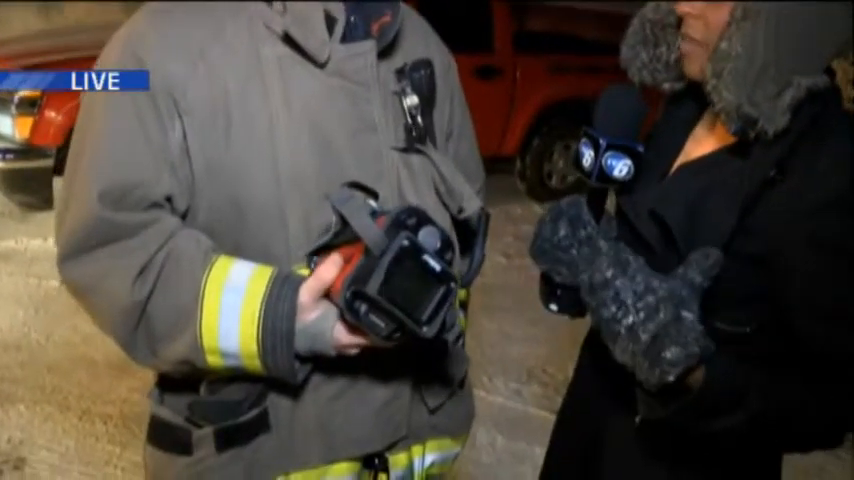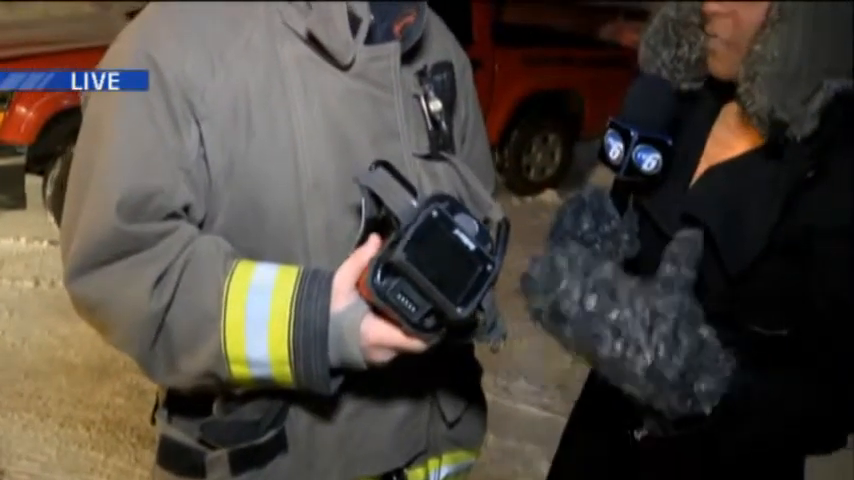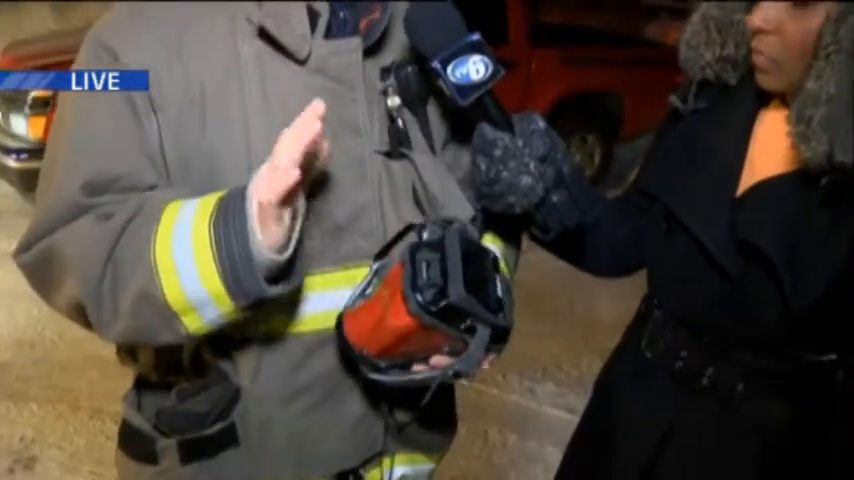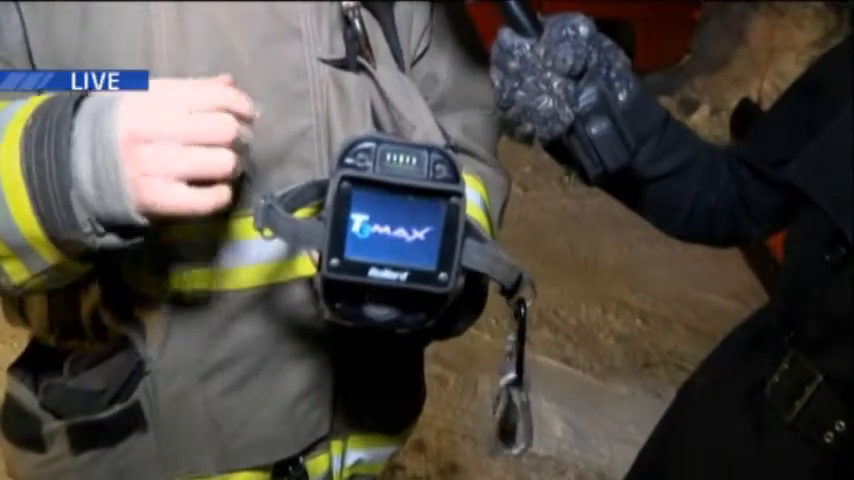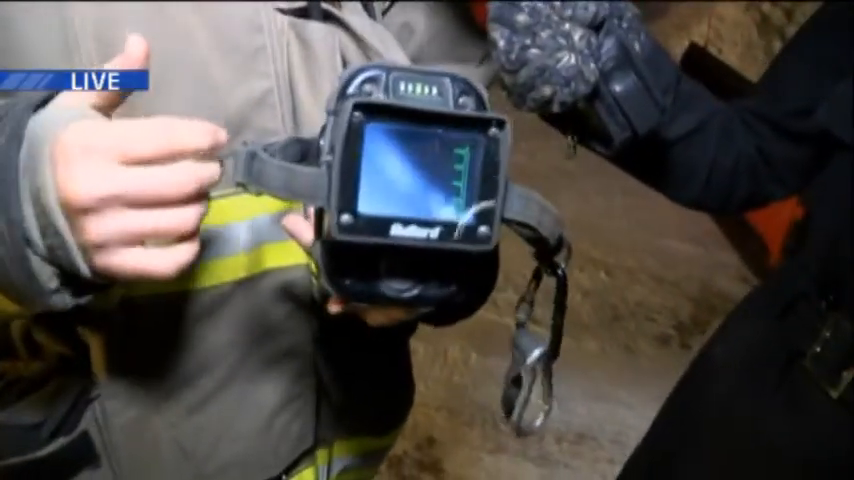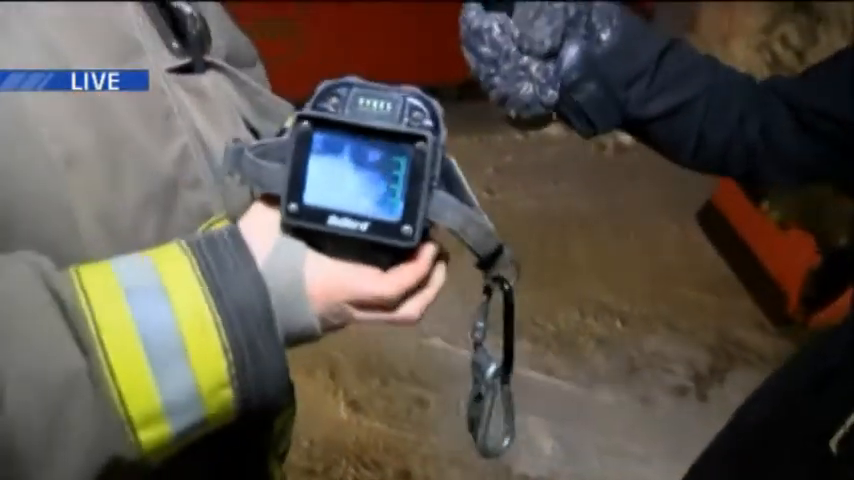Yeah, and these imaging devices also help you detect bodies in cold areas, because bodies show warmth. How do you use these in fires in cold areas and in car accidents? Well, real briefly, on the screen here you'll see the different temperatures. It takes room temperatures and shows what's hot compared to the rest of the objects in the room. So in fires, a lot of times you might see a white spot that's really hot and a dark spot that's kind of colder.